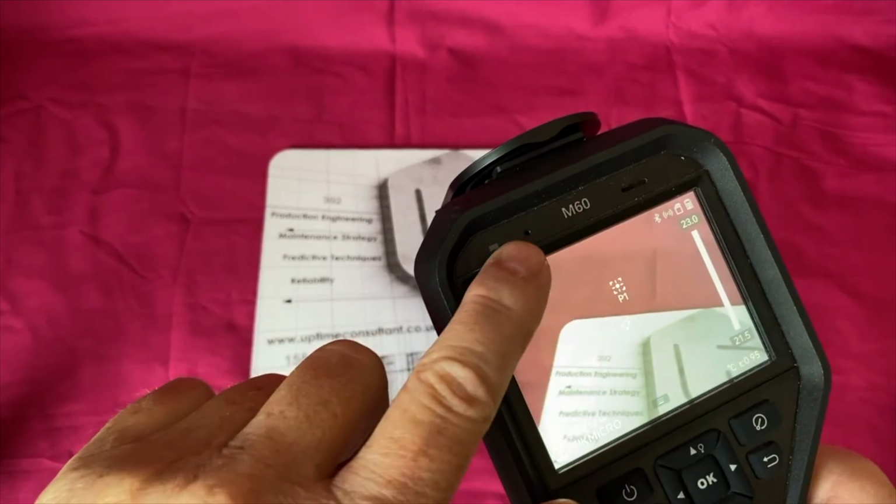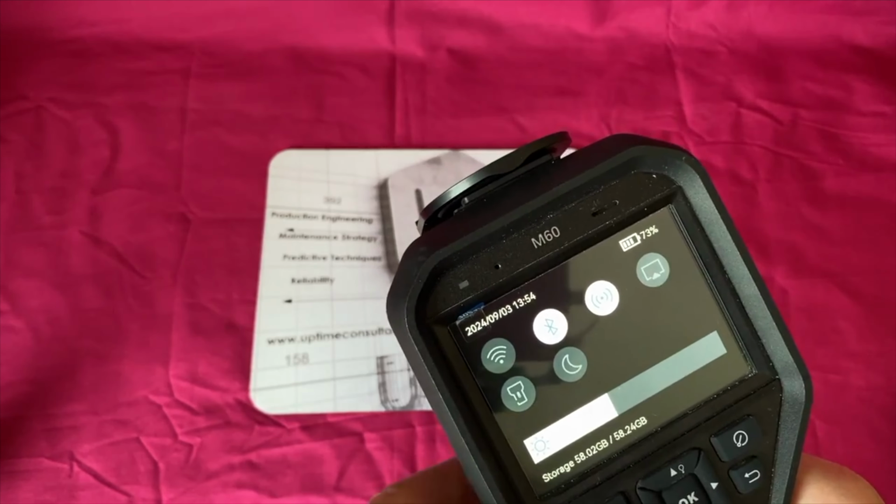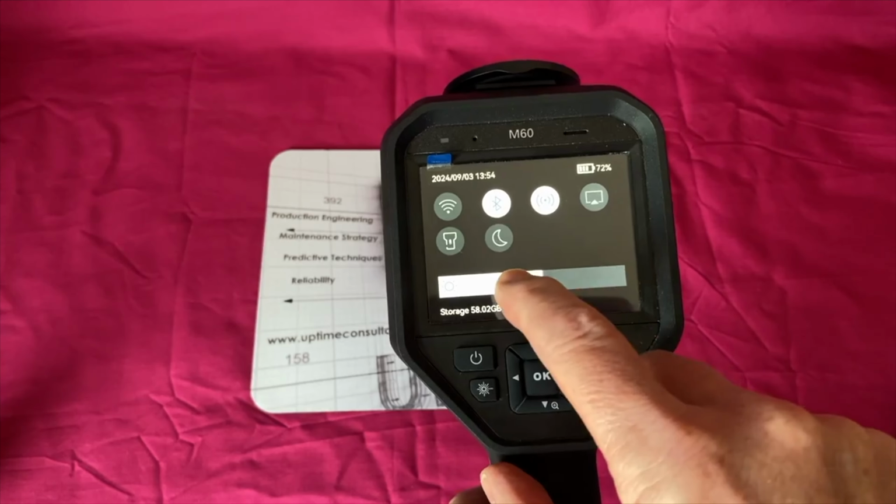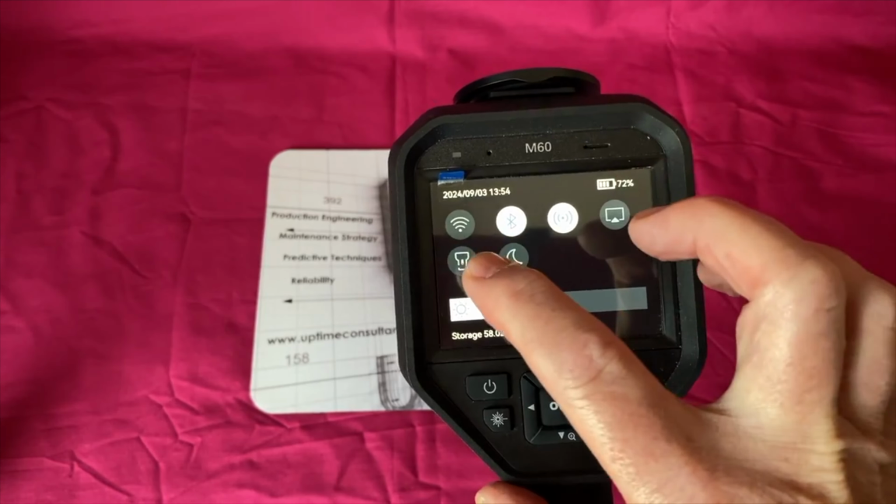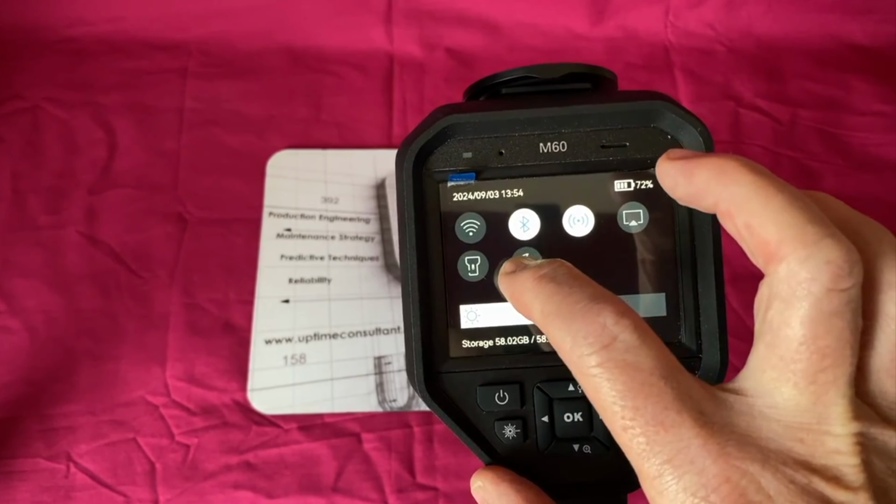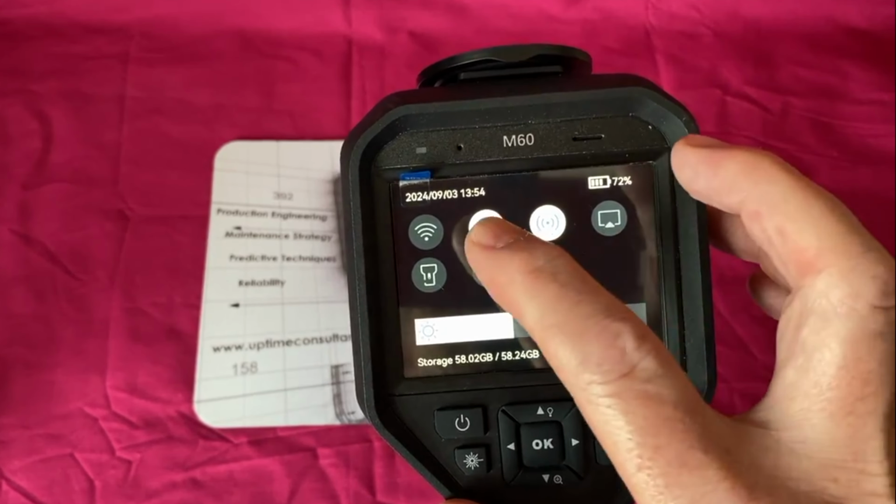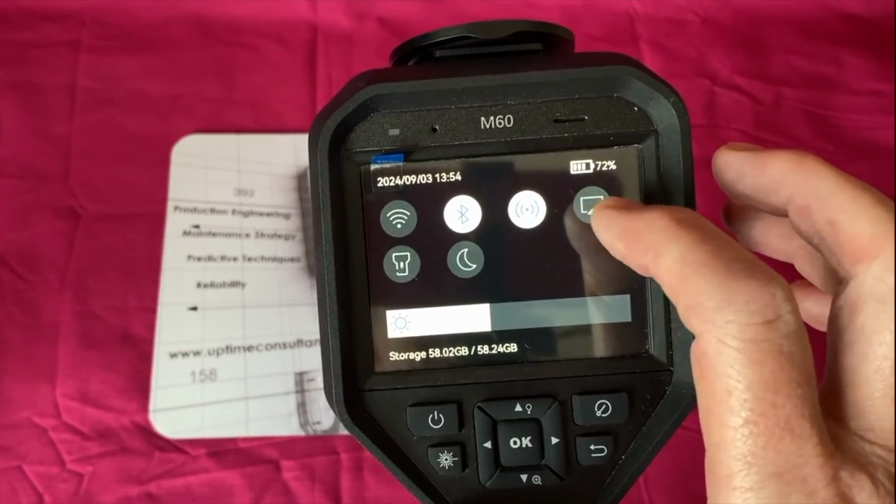There's also a function where you swipe down the screen after it's calibrated. All imagers do that. They all pause and calibrate occasionally to calibrate the sensor. We can wind up the screen brightness here. We can turn the Wi-Fi on, turn the LED lamp on. We can also, if we want, have white screen. Well, we're going to save power, so we'll have dark screen. And we've also got a hotspot and the Bluetooth set here. And I think that's for screencasting.